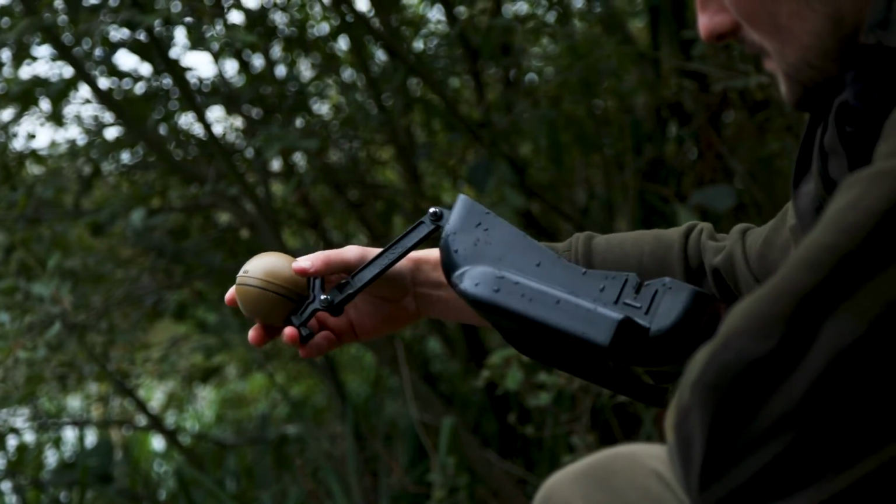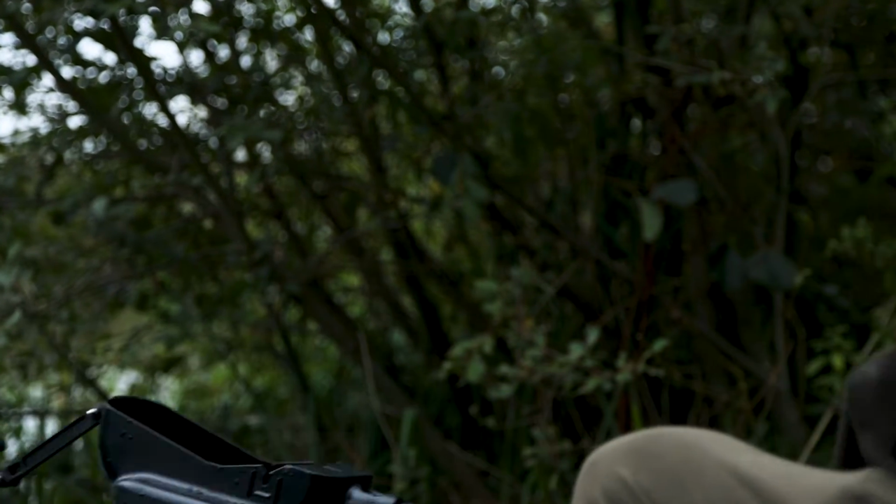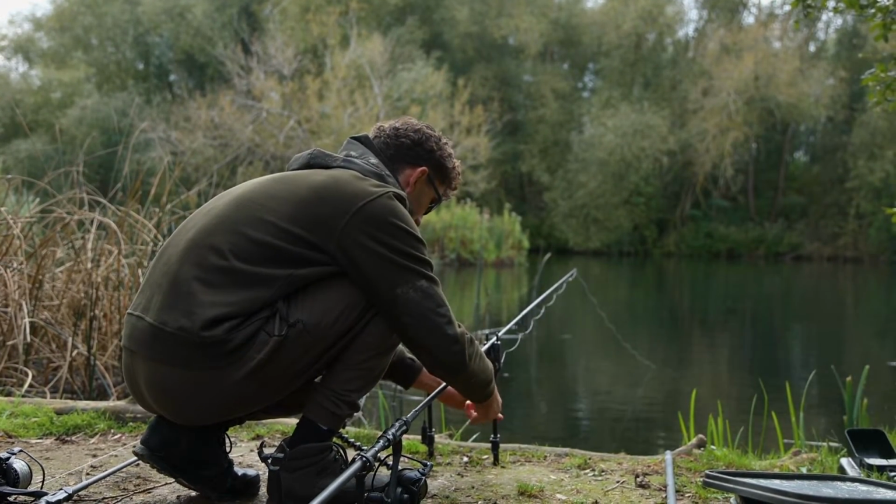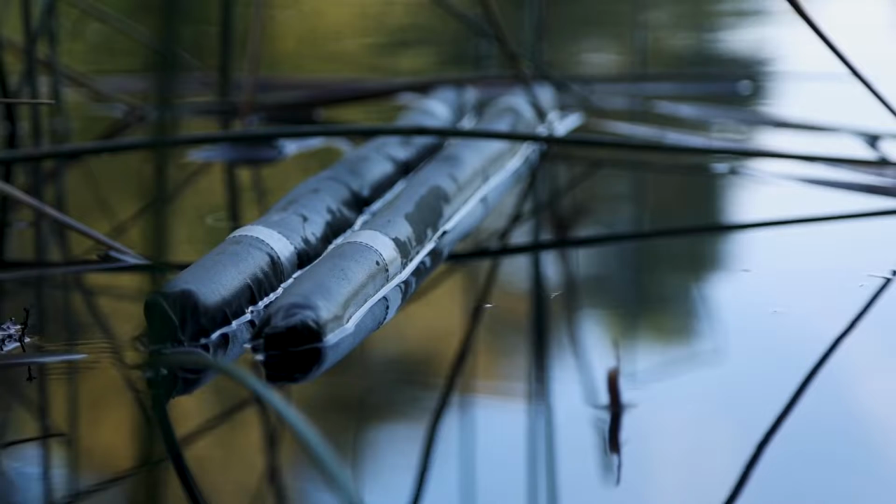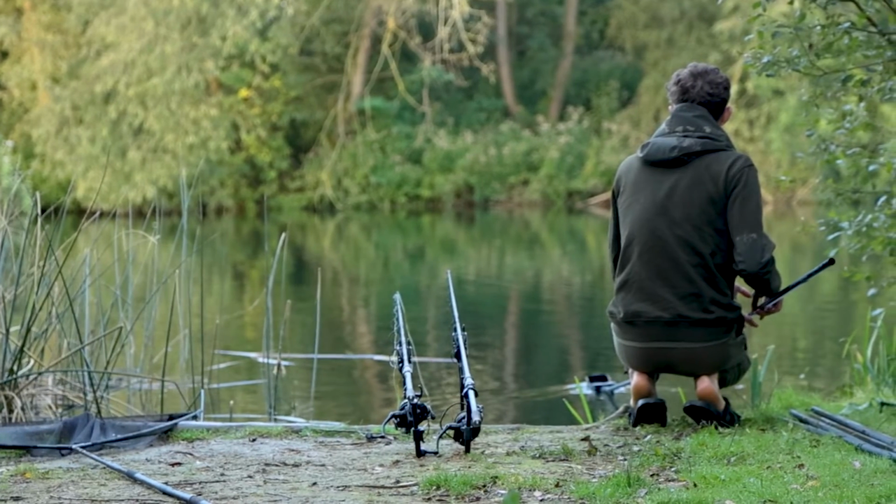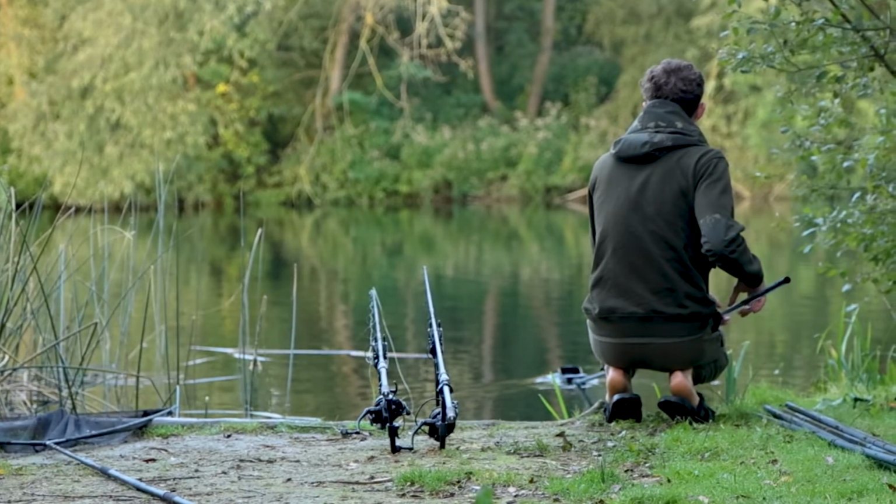Now, I'm fishing today over a bar, in deep gullies, and against snags, and I'm going to show you how to use the Deeper to its max capability, because if you get it right, it can really change your angling, and safe to say this session has been a success. So I'm going to talk you through how I've gone about fishing this swim and how I've utilised the Deeper.